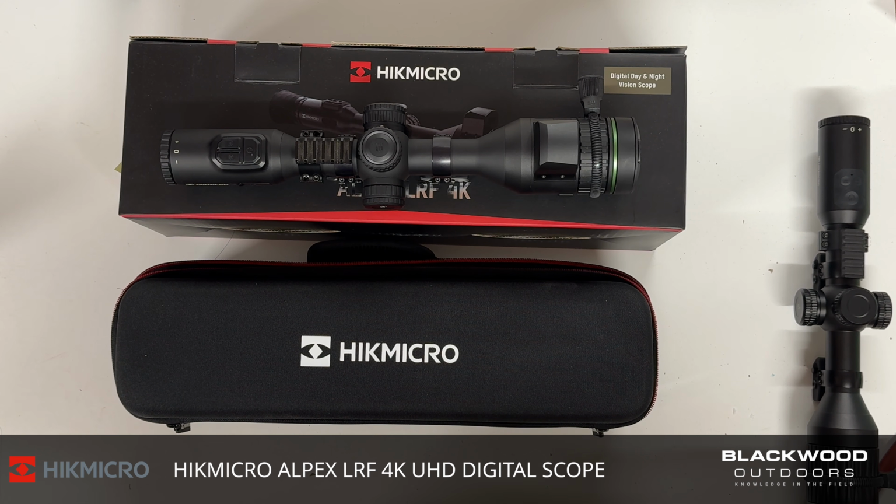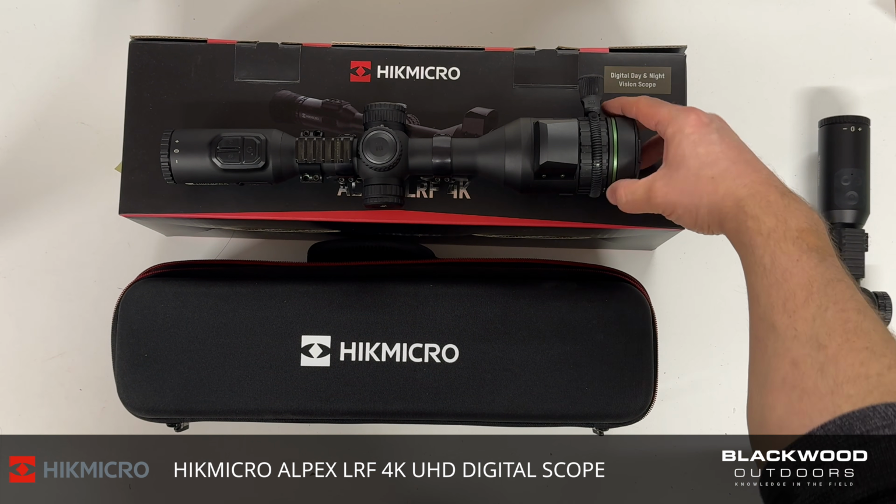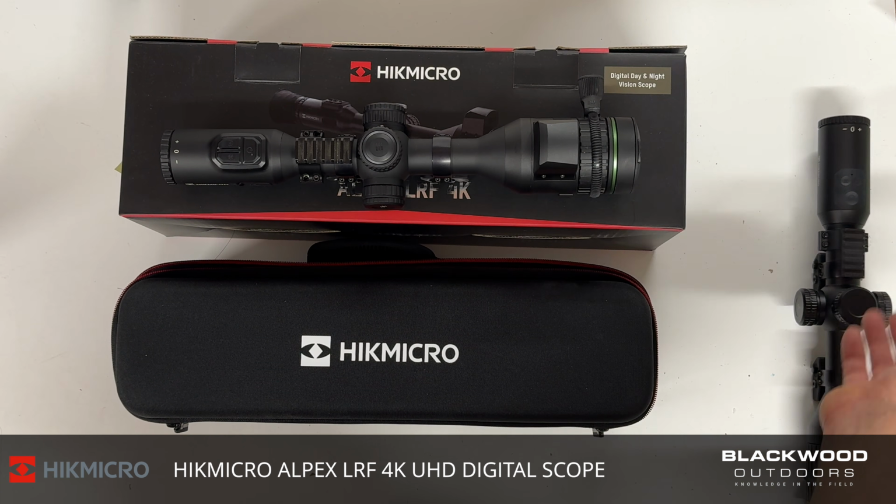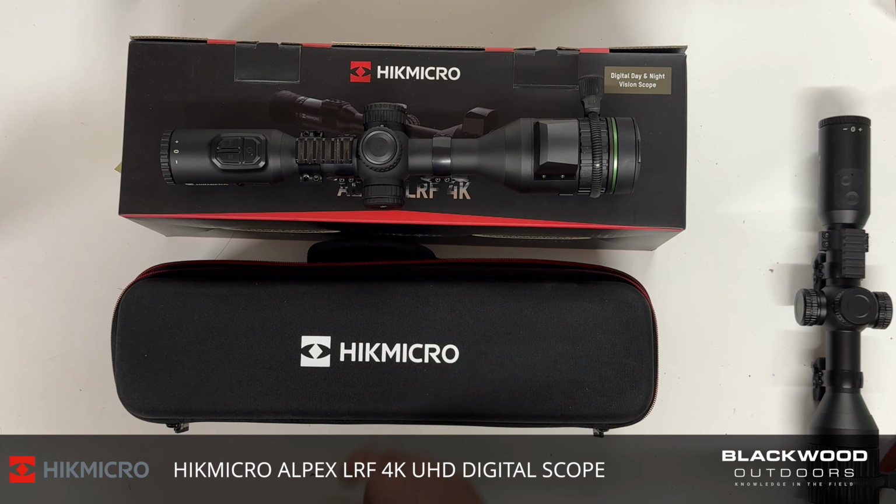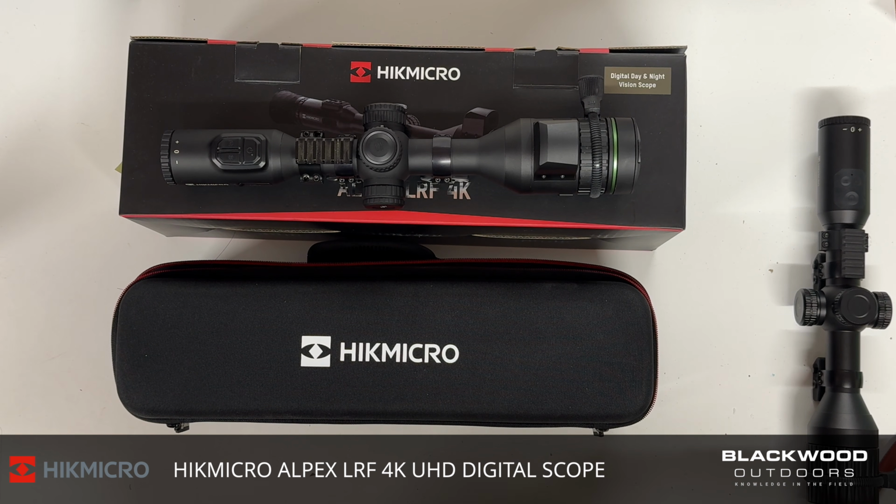It's really good, and all these little inline changes have all helped. Like I say, it seems small, but a spring-loaded cap, a slicker focus ring, a better positioned quarter wheel, raised buttons, etc. 18650 instead of a CR123. All these things do improve things. So that is the HikMicro Alpex 4K.